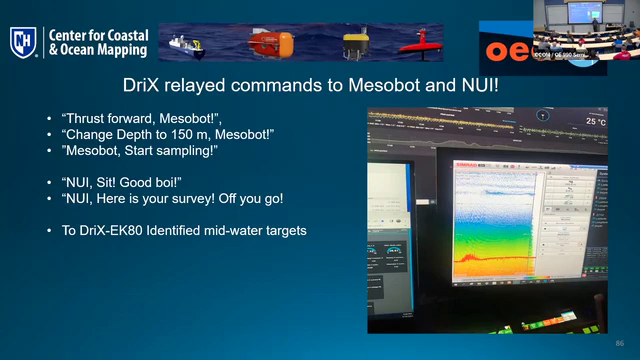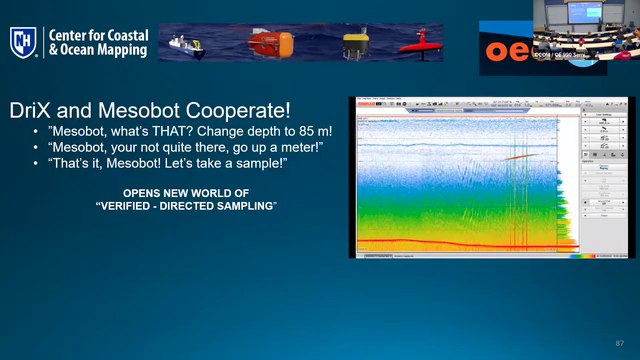And they do that, we think, based on light levels. And the Mesobot has the ability to track those light levels and track the plankton. But Mesobot doesn't have any sonars, doesn't know where it is. And so we could track the Mesobot with the DRIX and give it all of that sense.